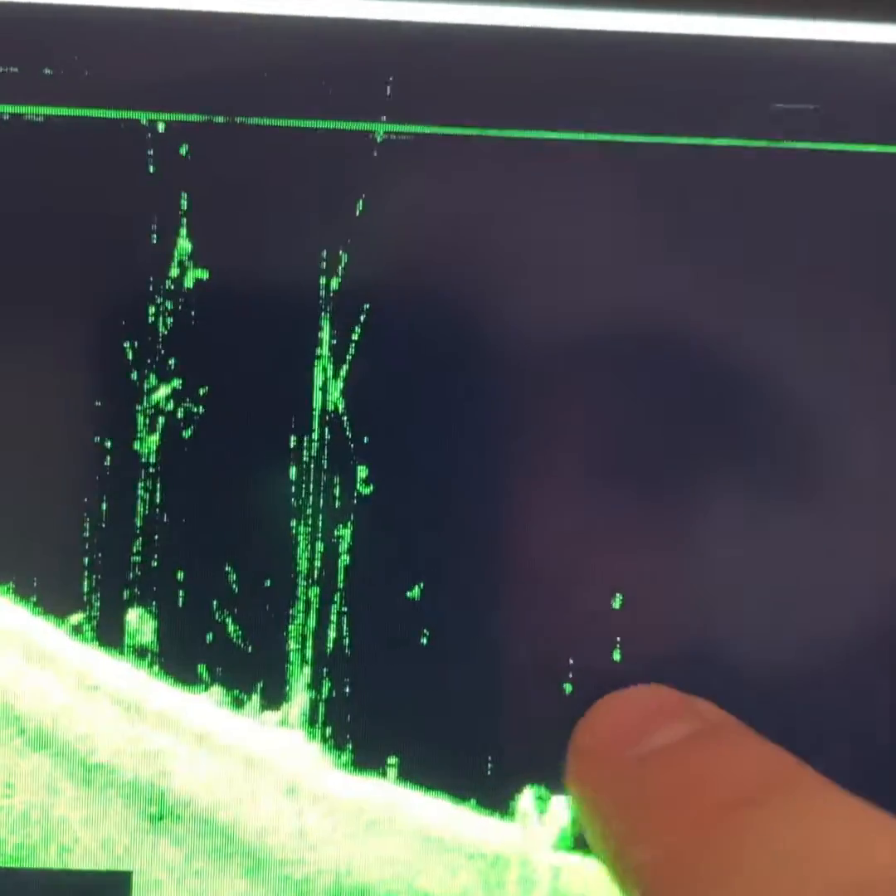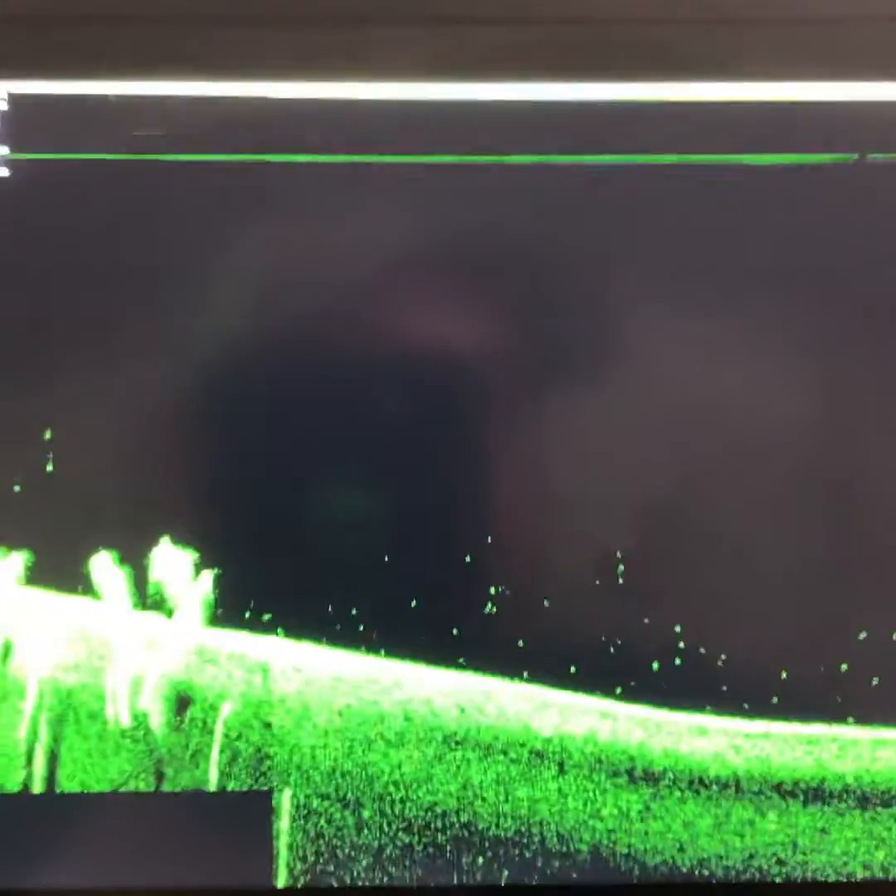So let me show you guys something. On down view, you see these dots? These little dots right here? Down here too, all of this. That's actually fish. On down view and side view, they actually show up and look like little Tic Tacs. So what I do to get the best return, the best reading that I possibly can,